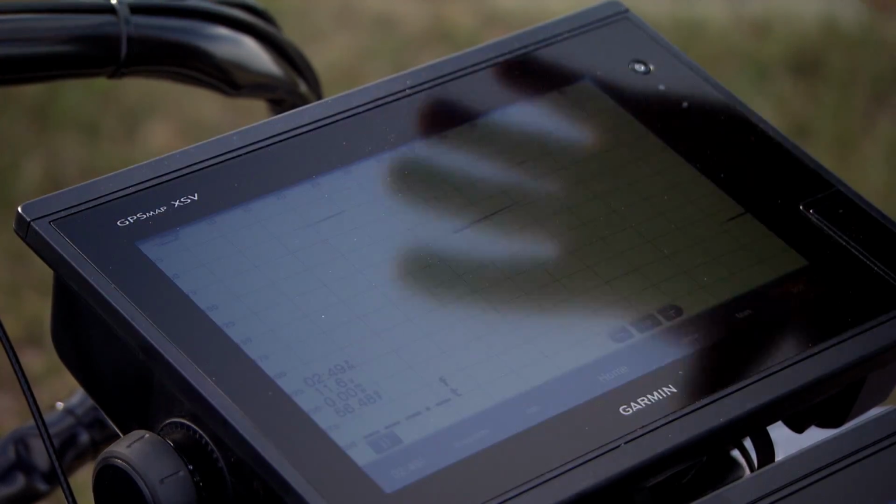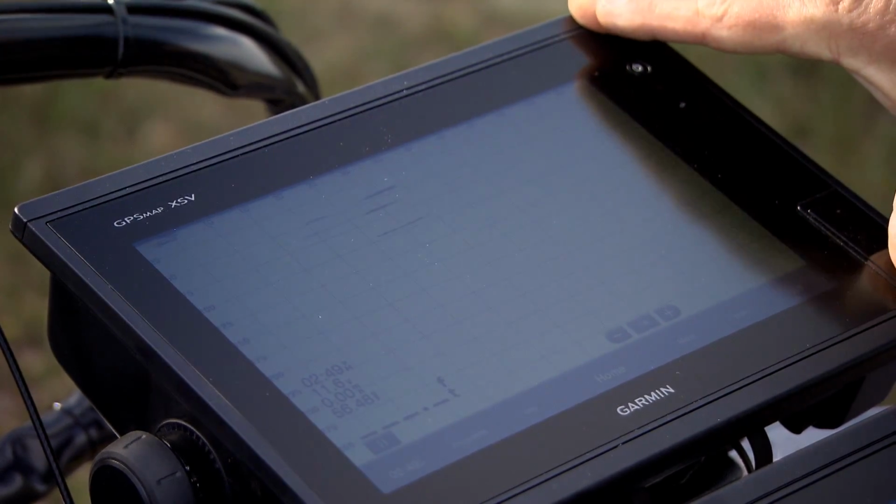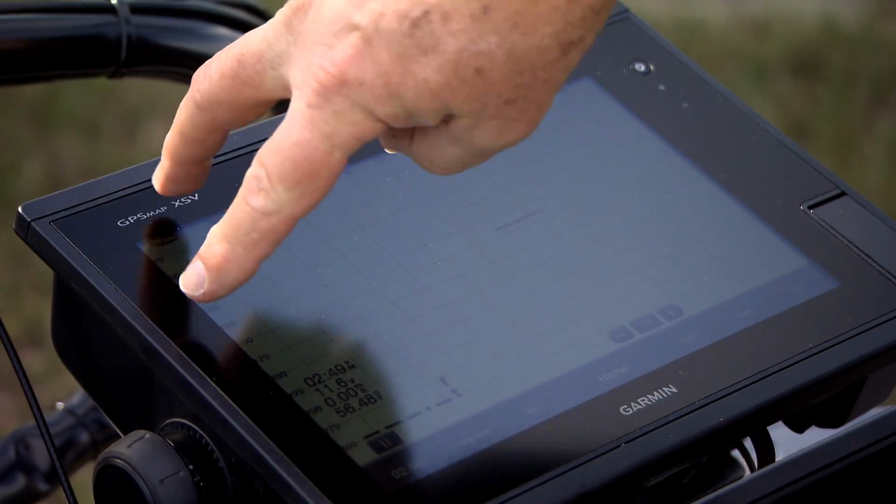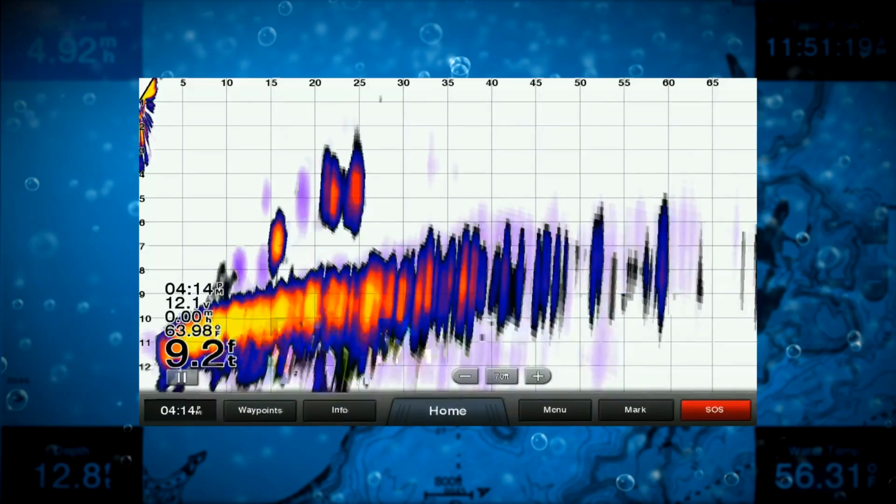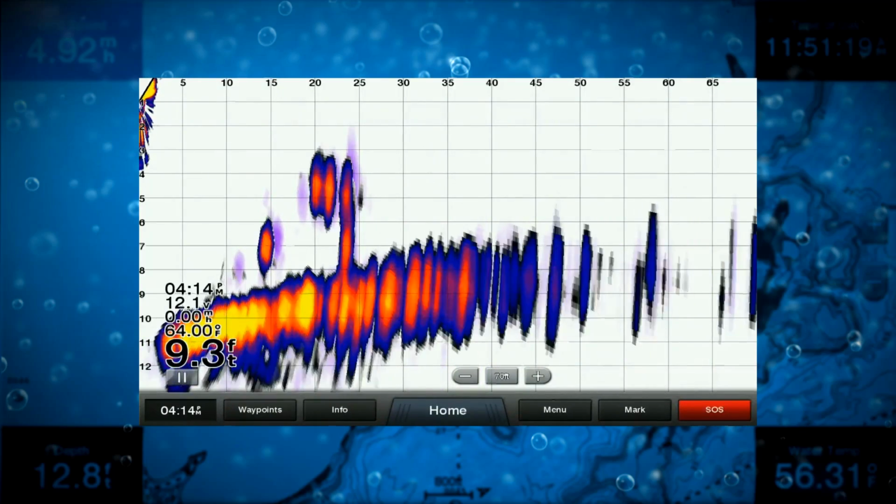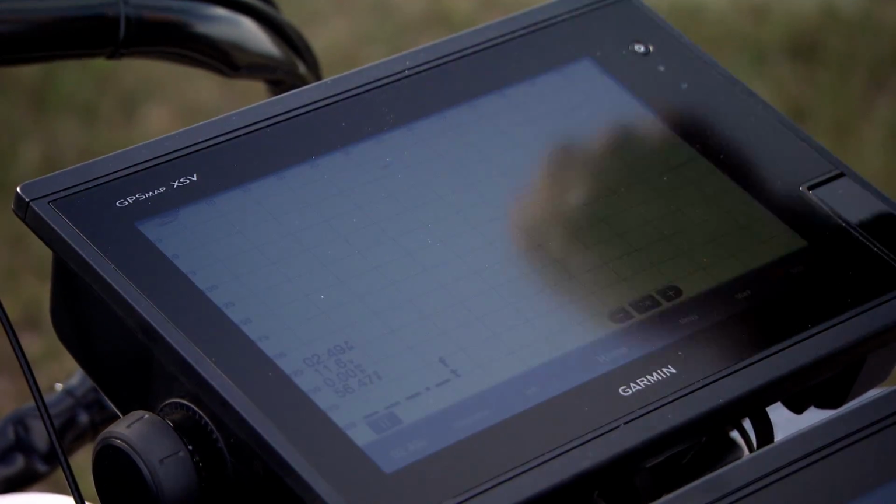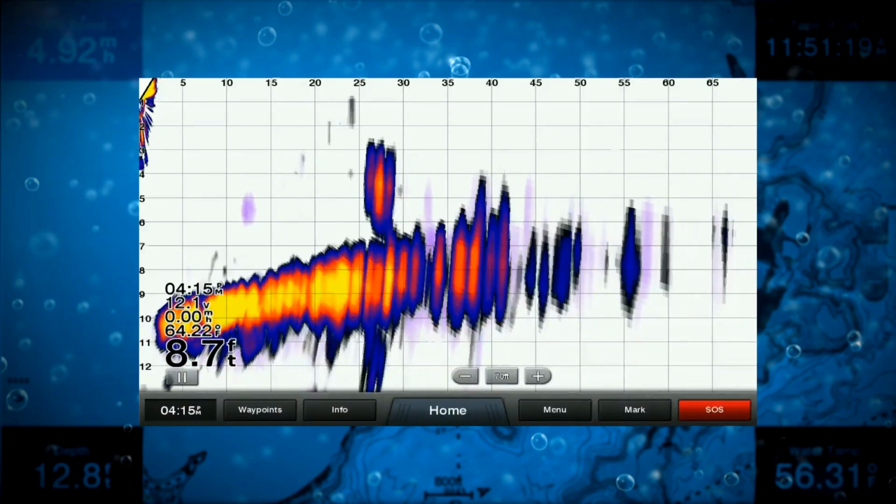Okay, so we're looking at the unit here. We've got everything set up, but I'm going to orient you to what you're seeing. This is the trolling motor here. This is the transducer right here. We're transmitting out like this in a 20-degree beam width. That's the width of the signal that I'm transmitting from the trolling motor. I'm looking 70 foot. This is the depth range of the water, and this will adjust as soon as the transducer locks on bottom.